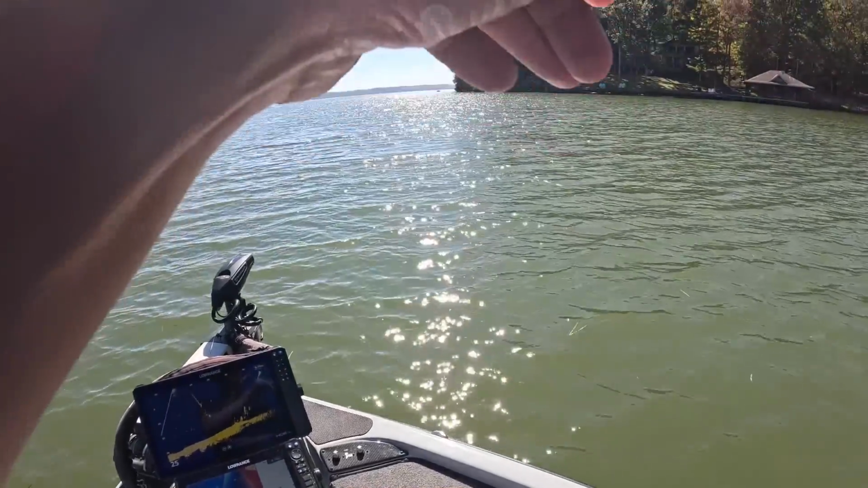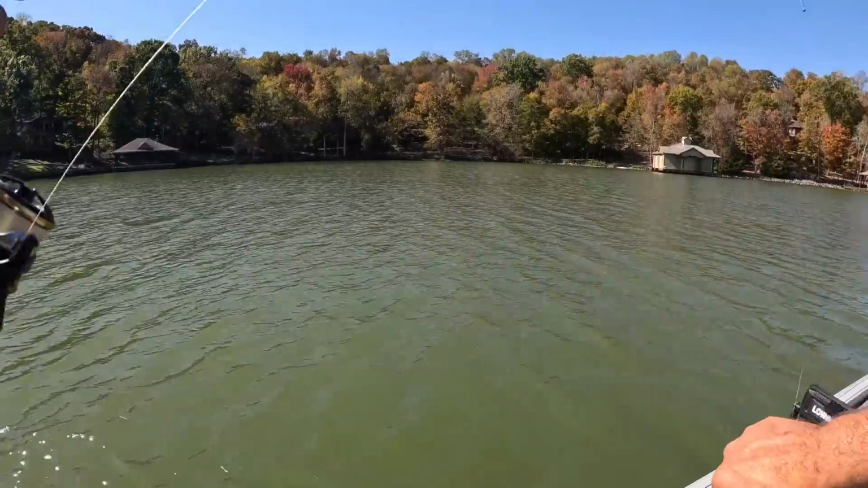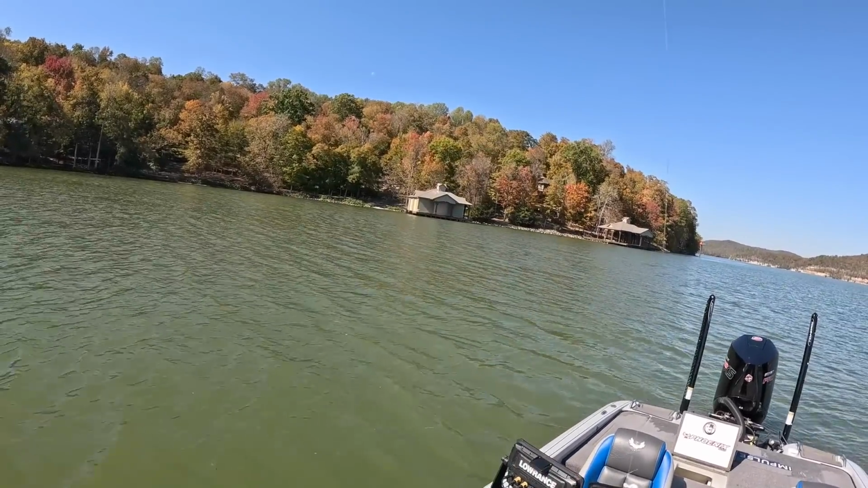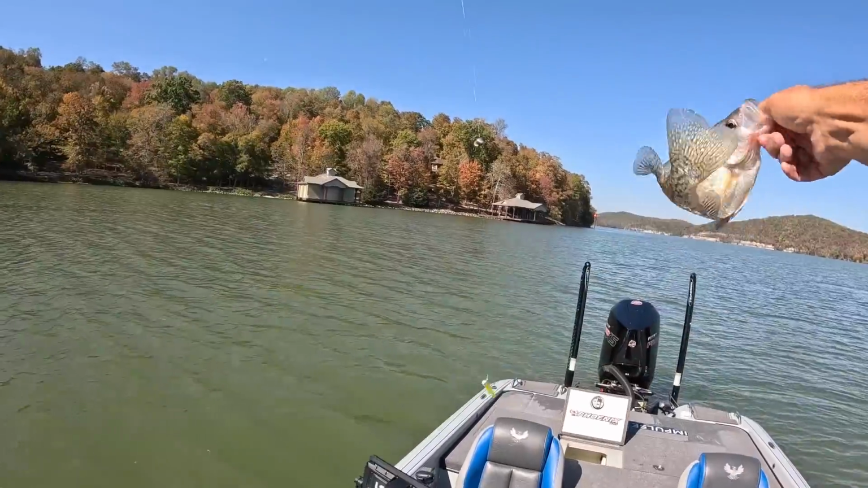Got one. Boy, he chased it way off of that stump. Come up there and got it. That's a good one too. Ain't nothing wrong with that one.